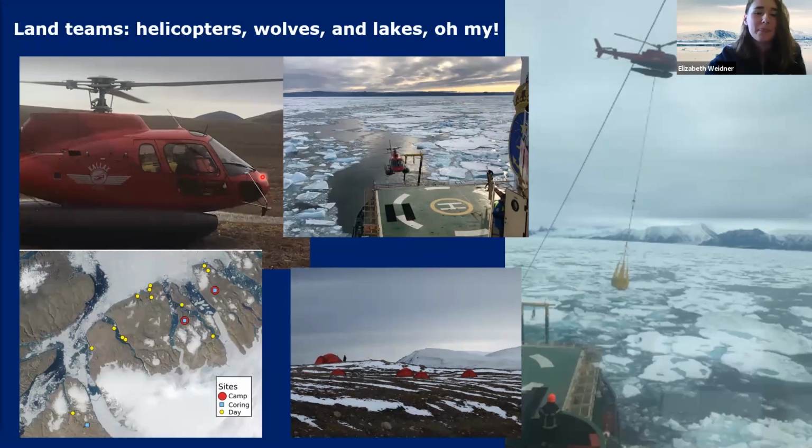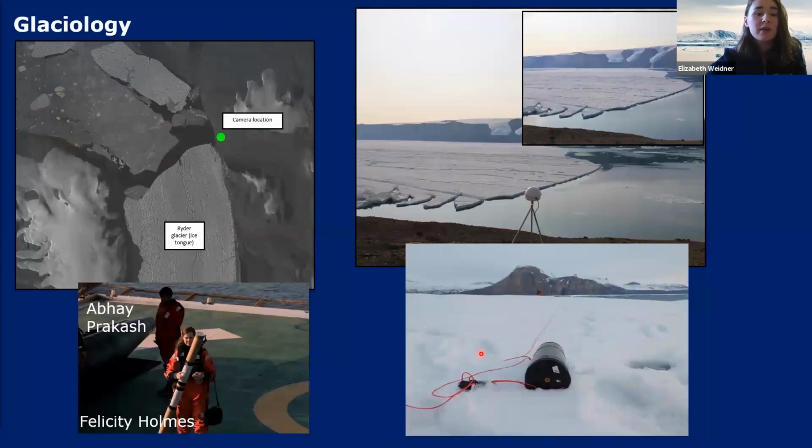including the pilot. They also can put gear in the helicopters, but often the gear was transported by these cargo slings. There was a number of sites, mostly day sites, but you'll notice a couple of camp sites, and there was a group that would stay on land for a number of days to do their science. So there was a glaciology team, run by Abe and Felicity. These are graduate students from SU, and they were collecting data sets of calving events at the glacial front.